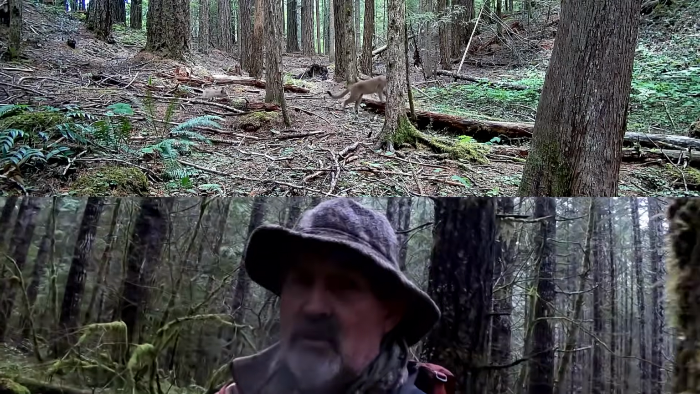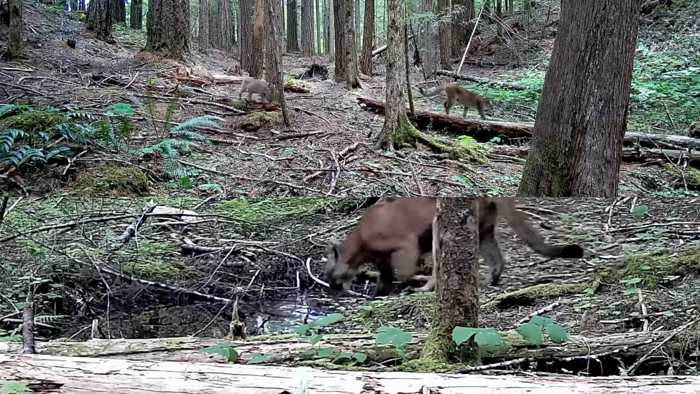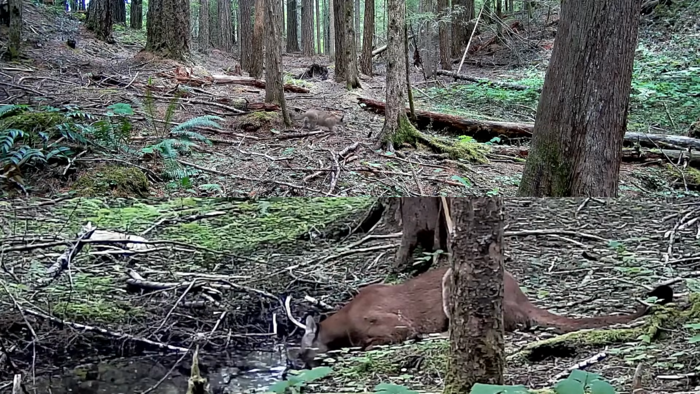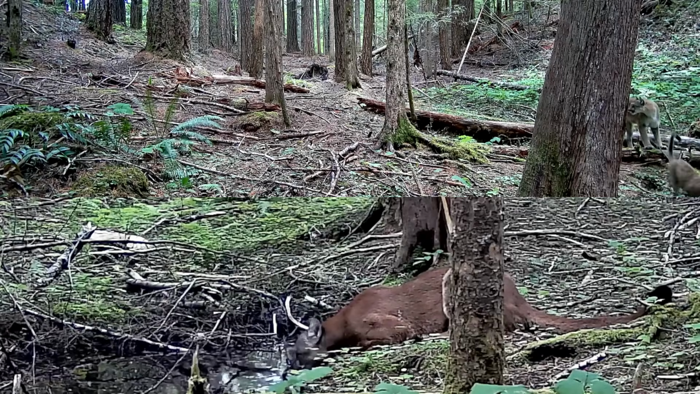And of course, water sources like small creeks and springs and artesian springs in particular, they are hot spots, especially in late summer.